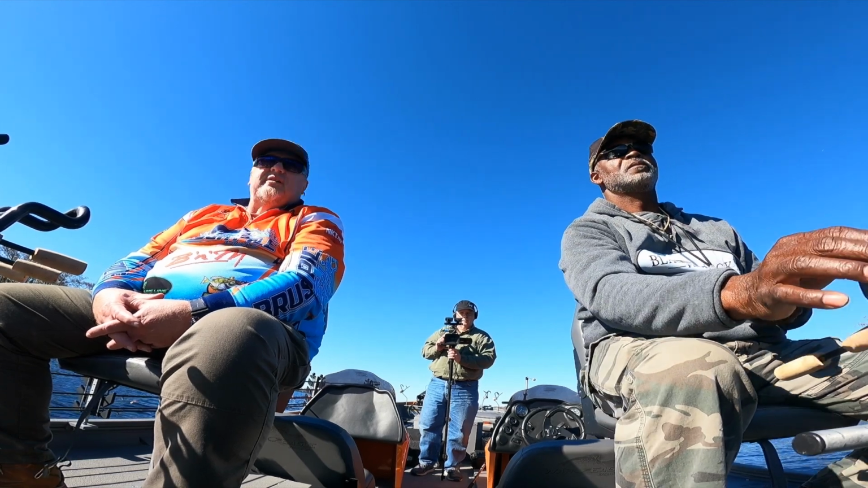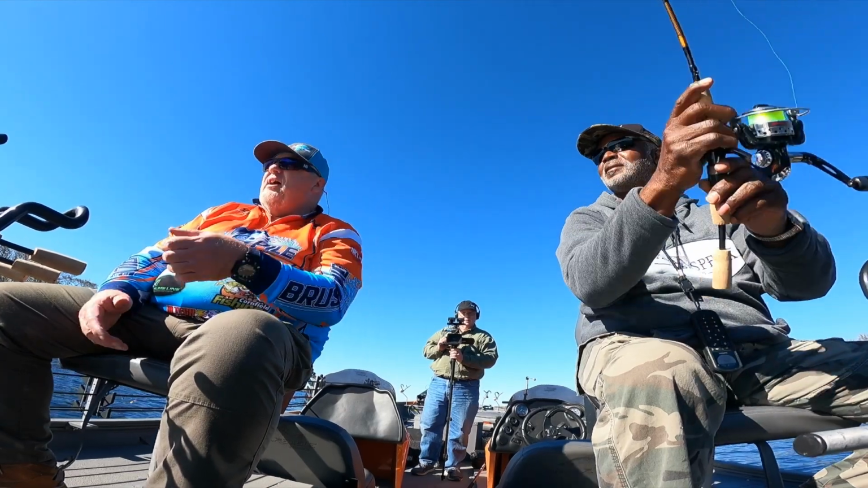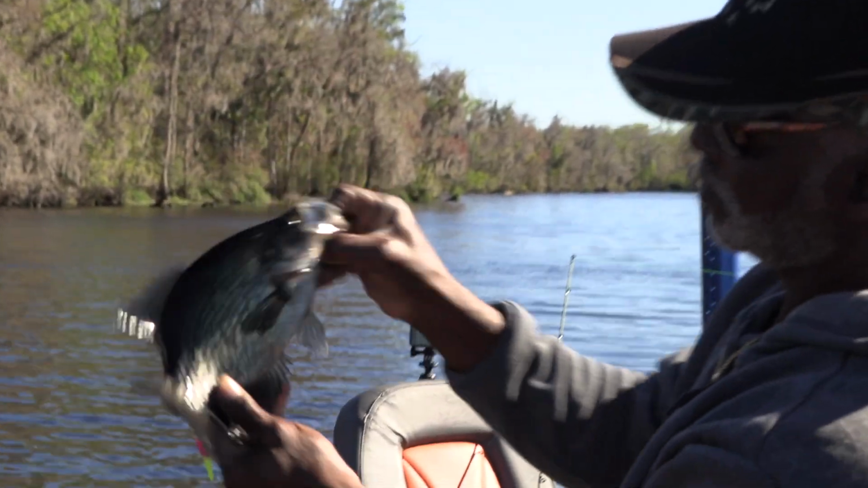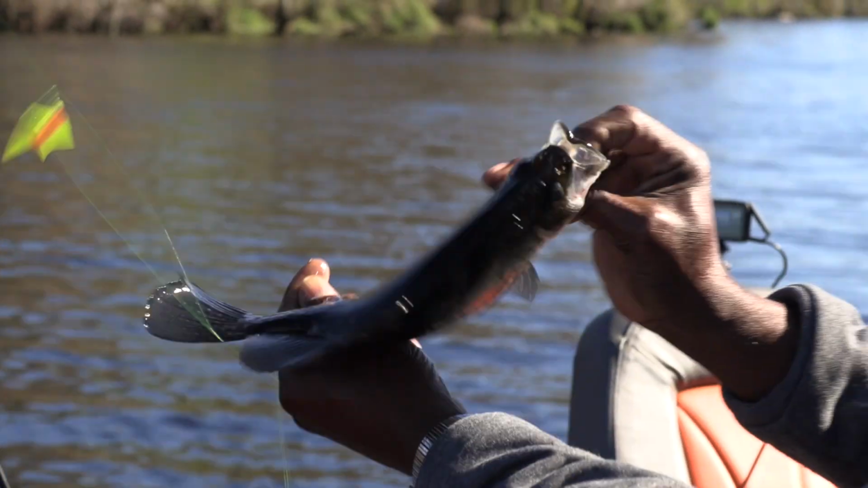So folks, Mike gets the first fish. I'm back there messing with the live well, trying to get some water in there, and he's taking advantage of it. He gets the first one. Beautiful color fish down here in Florida.